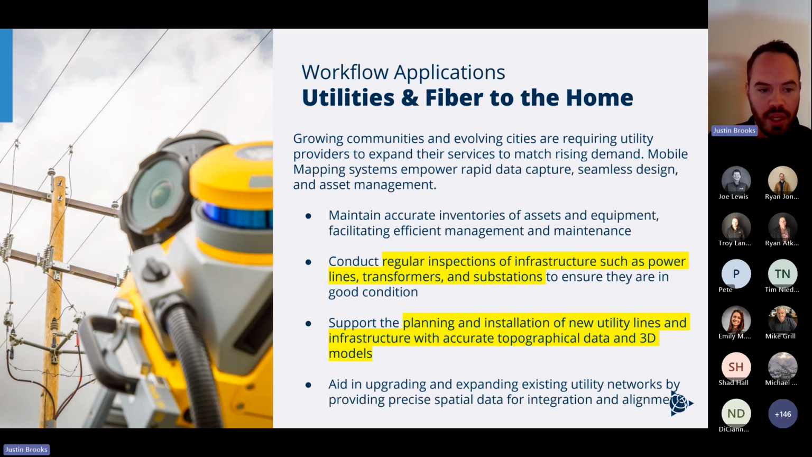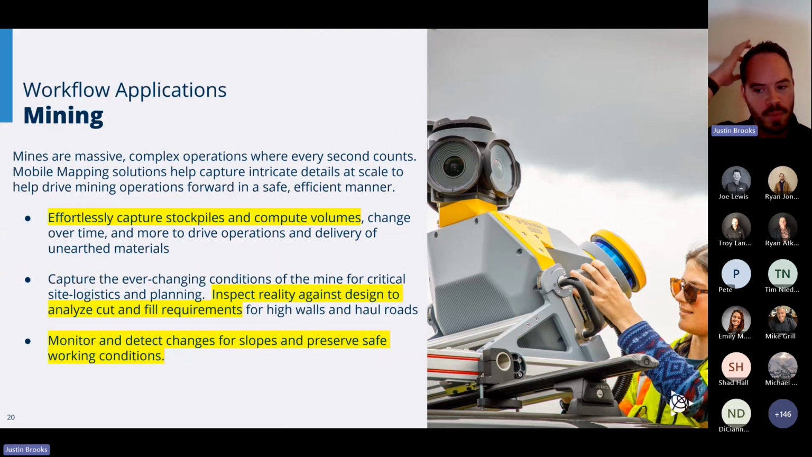So really interesting application that we are developing further. And we've got some interesting tools in TBC to take this a step beyond and increase that productivity. But that's a big one that I've been leaning into this year. And finally, the mining applications.